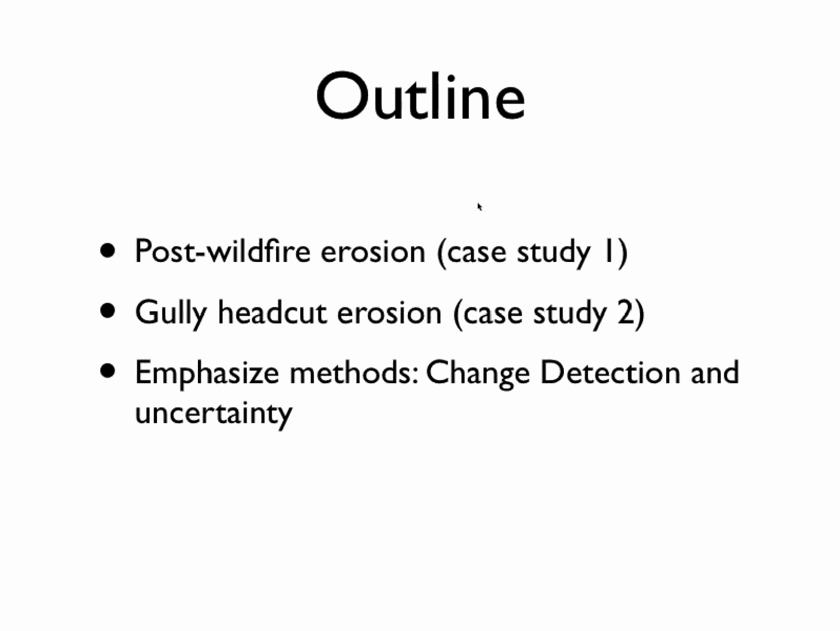So what I'm going to concentrate on today are two case studies that I worked on. First was post-wildfire erosion, and the second case study is gully headcut erosion. And I'm going to probably emphasize the change detection and uncertainty methods in particular here, because I have a feeling that's the kind of stuff that you guys are interested in.